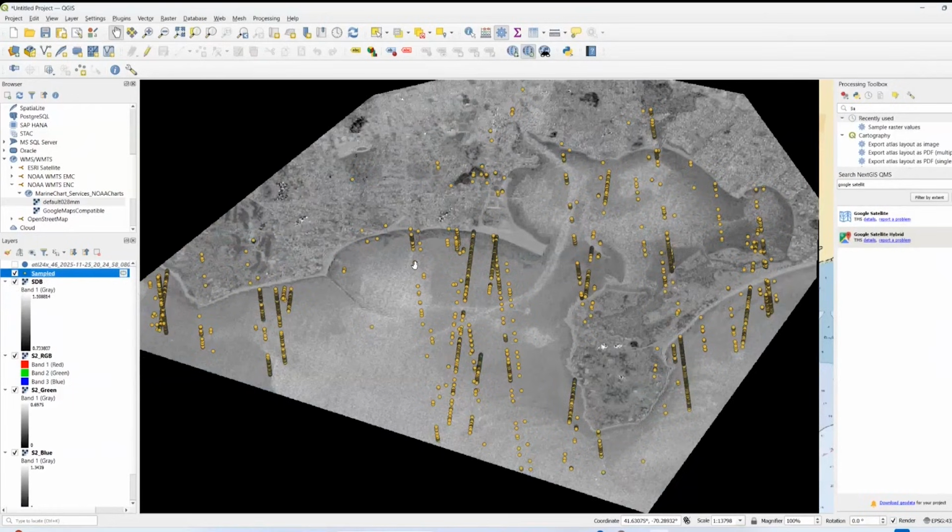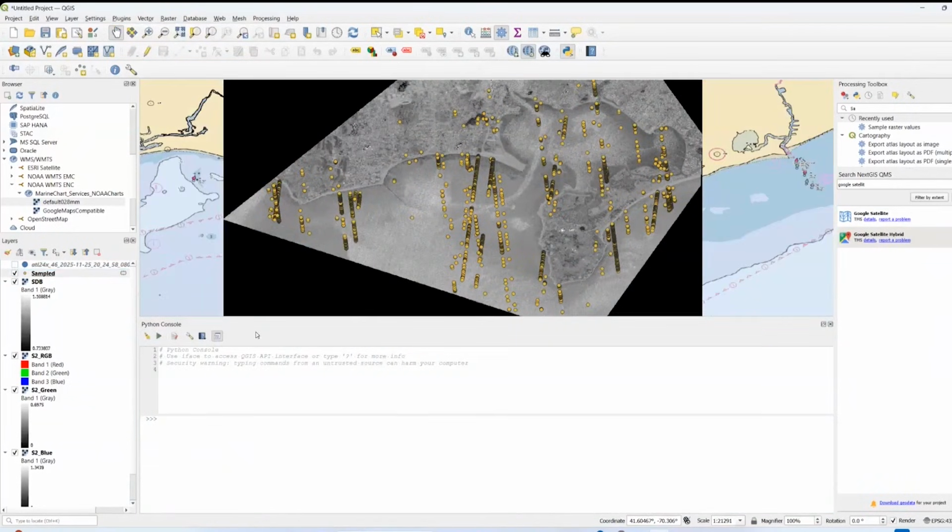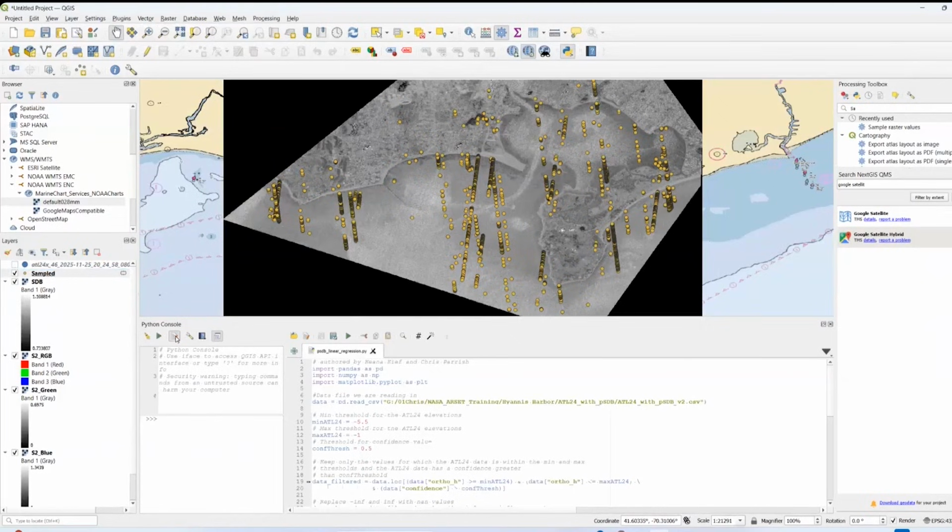So at this point, we're actually really close to being able to generate our final SDB layer. We just need to do a linear regression in order to calculate linear transformation coefficients that are going to allow us to transform our pseudo bathymetry to actual bathymetry. So to do this, there's a Python script. I'm going to go plugins, Python console, and then open up the Python editor. And there's this script that's, for me, already open.